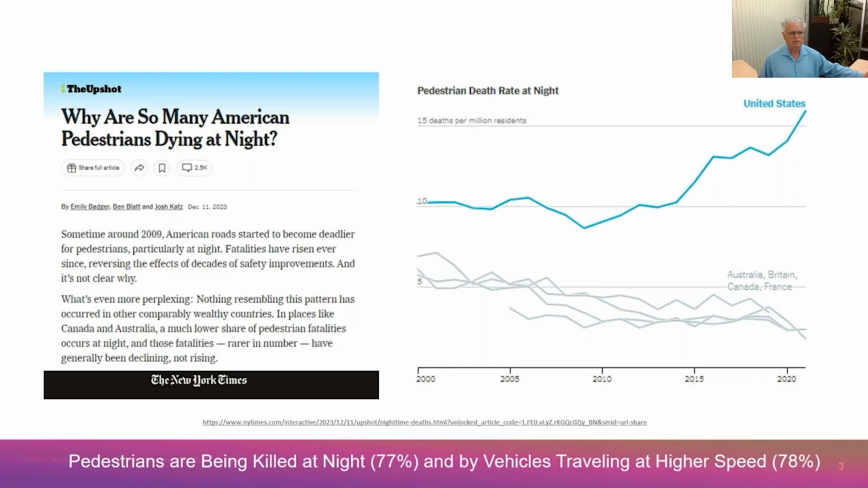There isn't complete agreement on the causality of this upward trend in the US, but the general consensus is there are a couple of major factors. Right around 2007, smartphones were introduced, so we started to have these very enticing, attention grabbing gadgets in our vehicles.